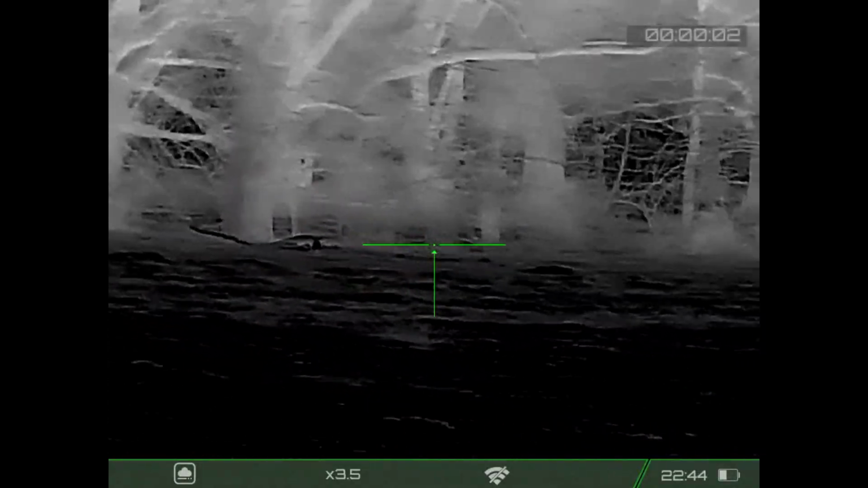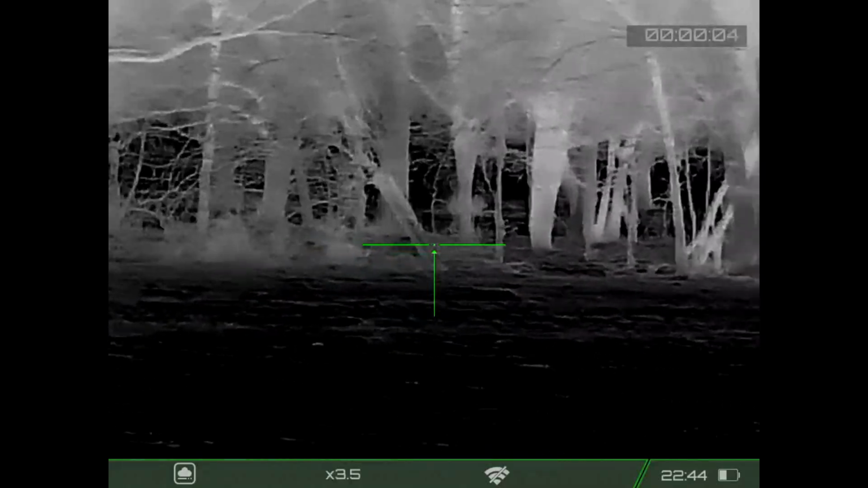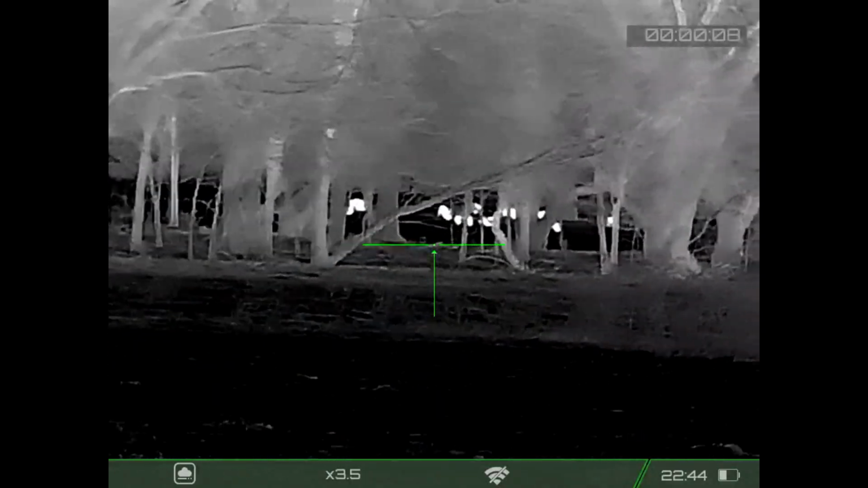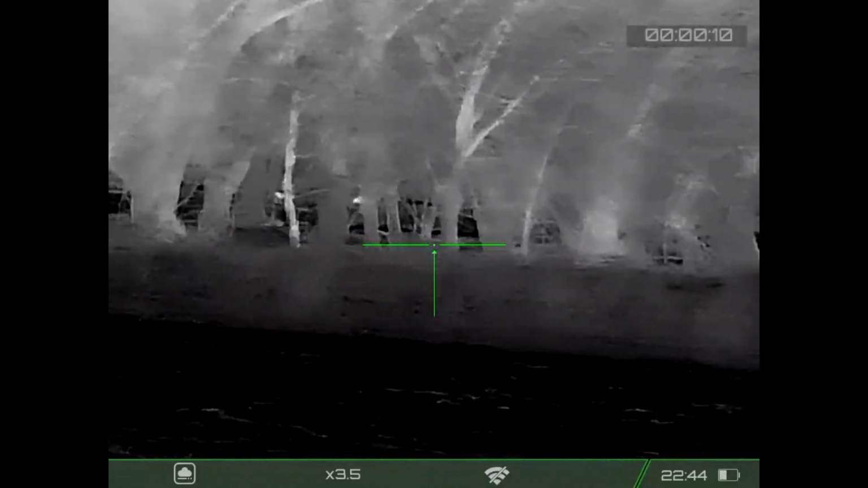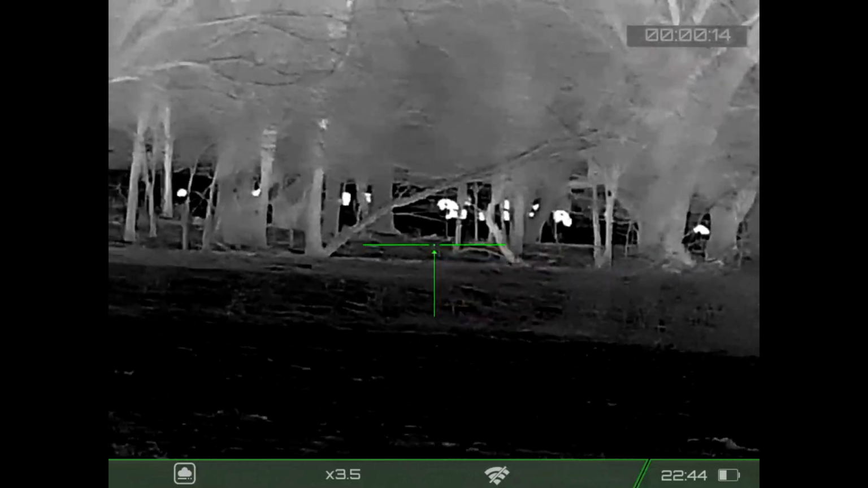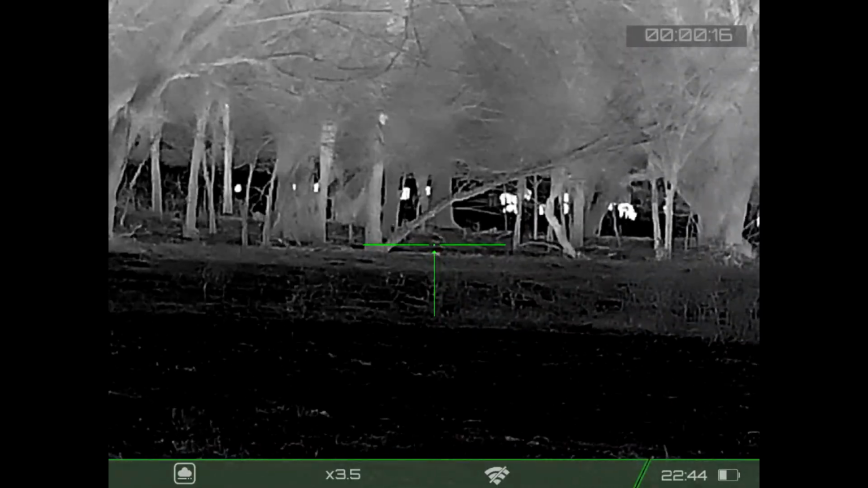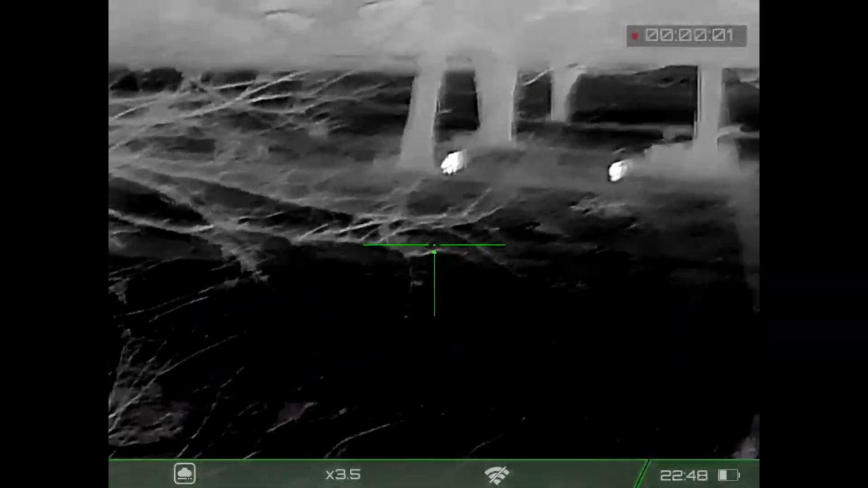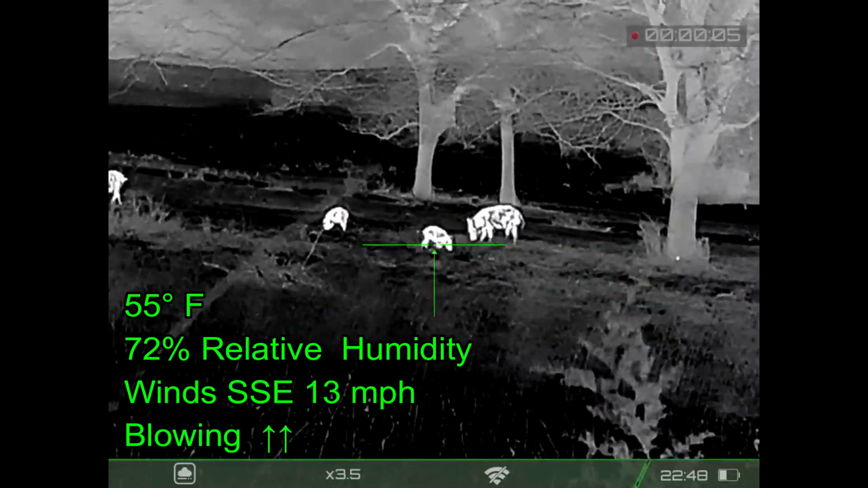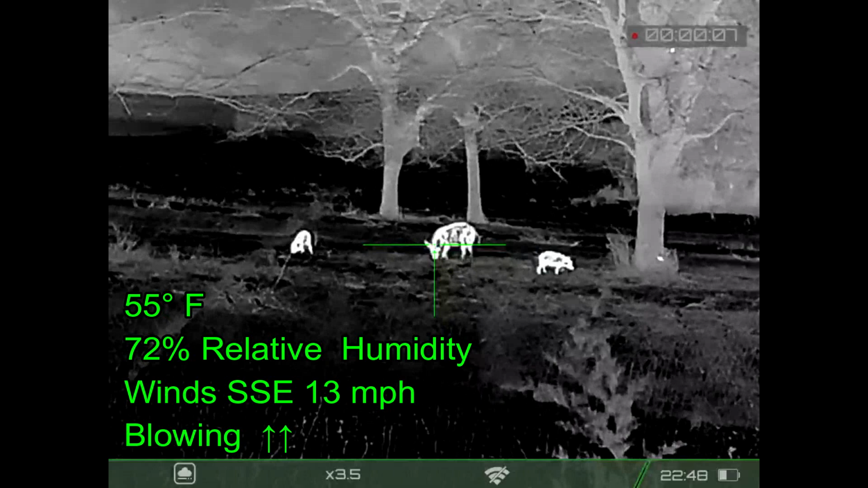And here we are on the next property, and this is a situation I've told you all about a couple times where we come down a hill and there's hogs across the creek, and we have to go to the low water crossing to see a break in the trees in order to get good shots. And so I'm working my way to that break in the trees to the low water crossing, which is where I am right now. Unfortunately, that puts me directly upwind of the hogs, and I'm going to need to be shooting sooner rather than later.